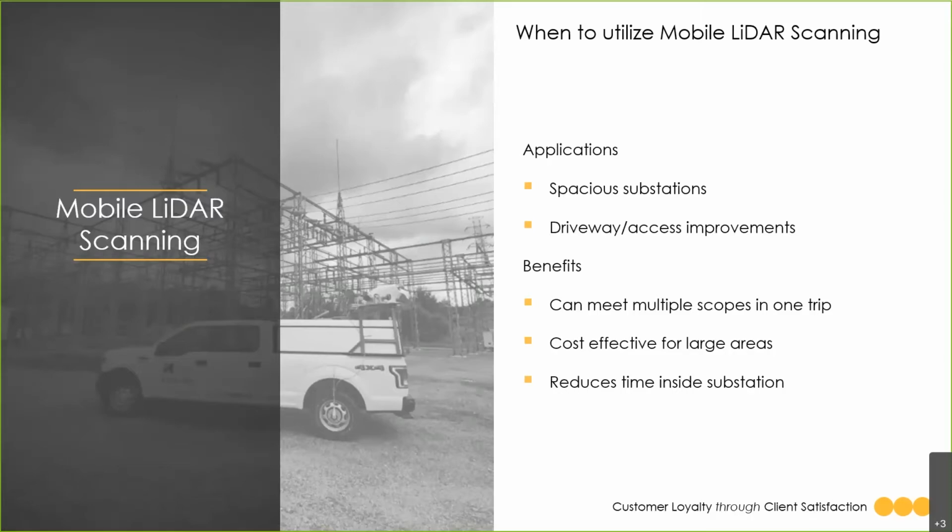Another thing to consider is if the driveway or access to the substation is part of the scope, the mobile unit can be driven on the access road, collecting the information you need to make those improvements to that substation. Again, the mobile unit is a cost-effective measure for larger areas, larger substation sites. Typically, you use these on sites of 9, 10 plus acres.